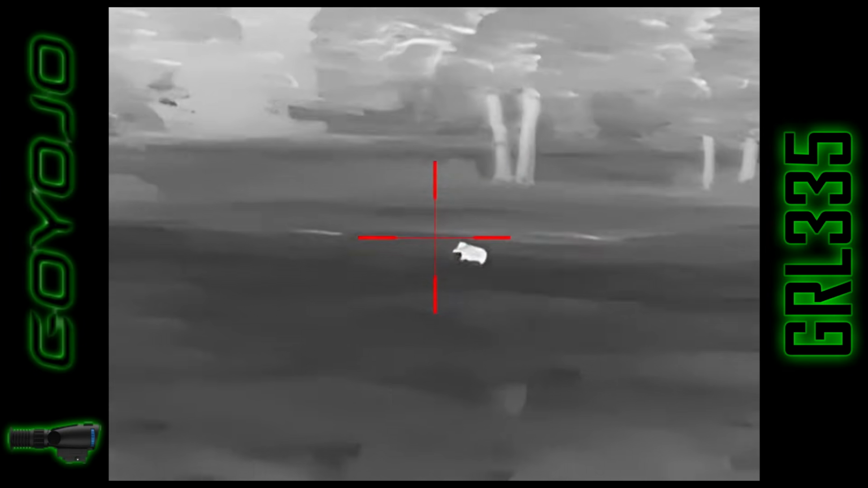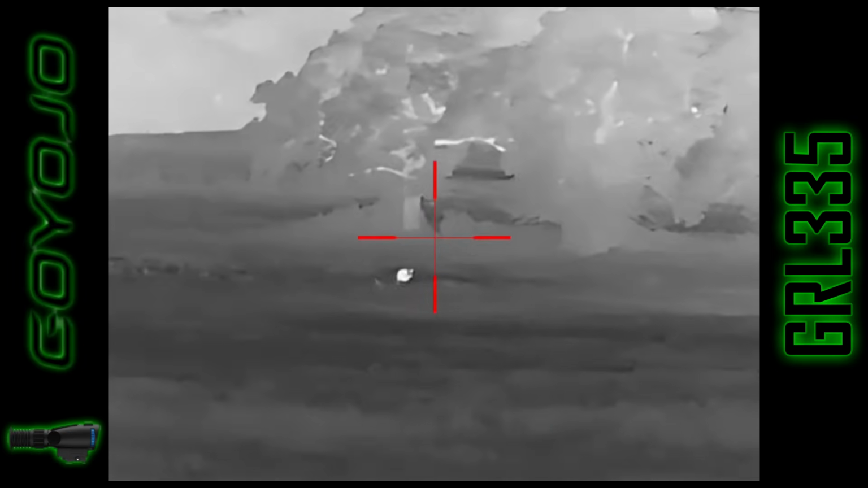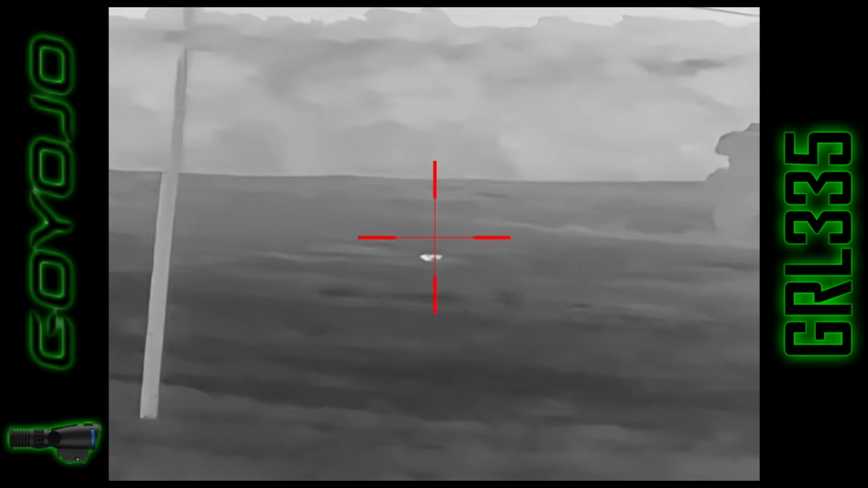Number 2 shot missed. Number 3 shot missed. I think 4 connected. That shot appears to have connected as the hog goes into its spin.